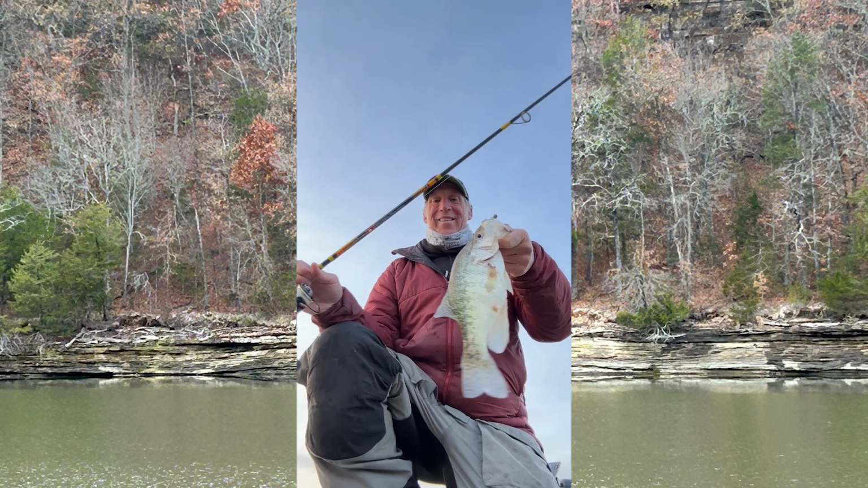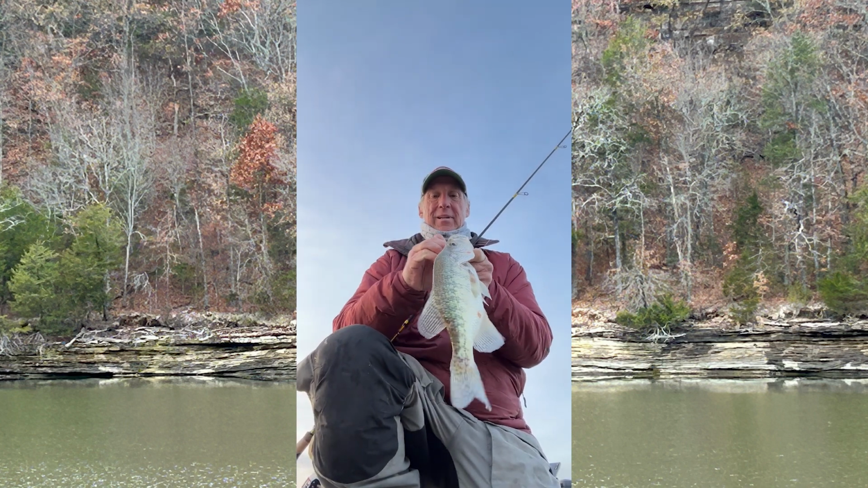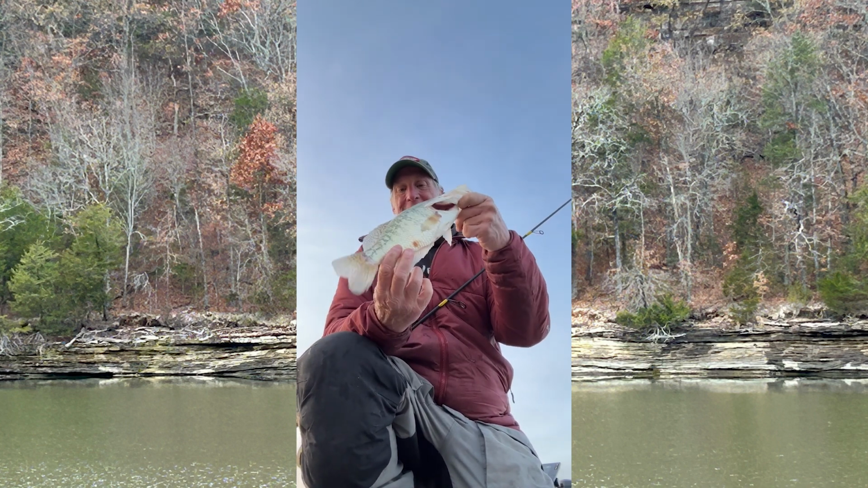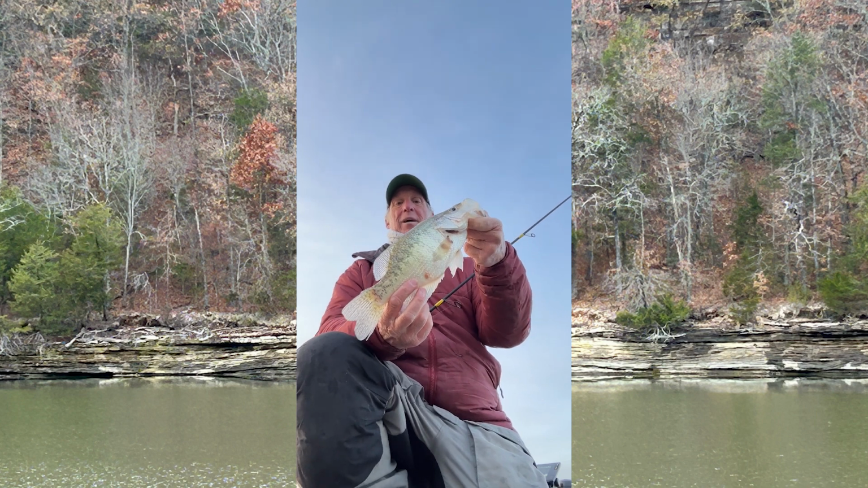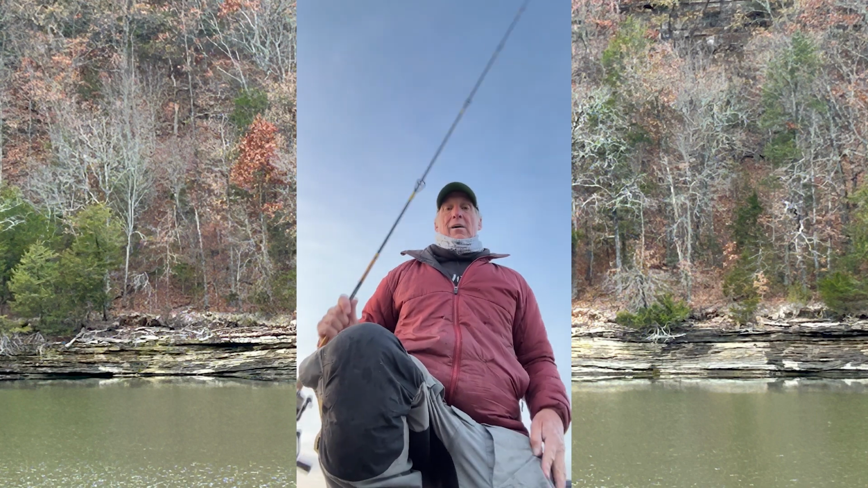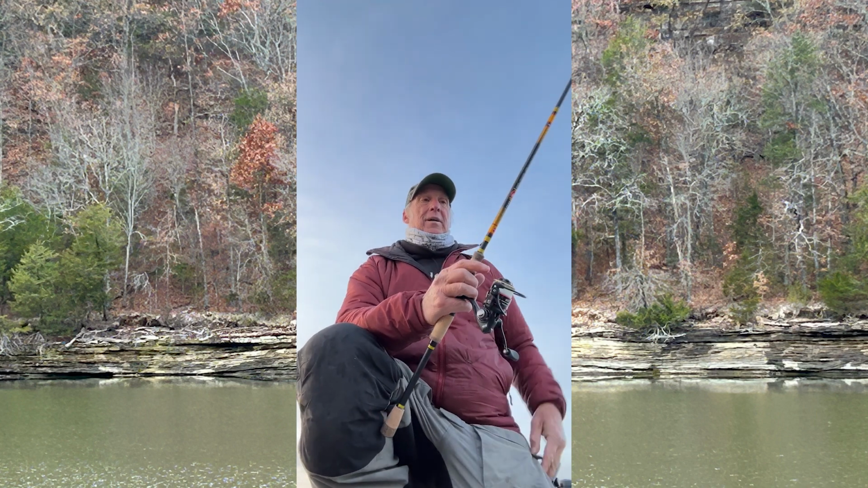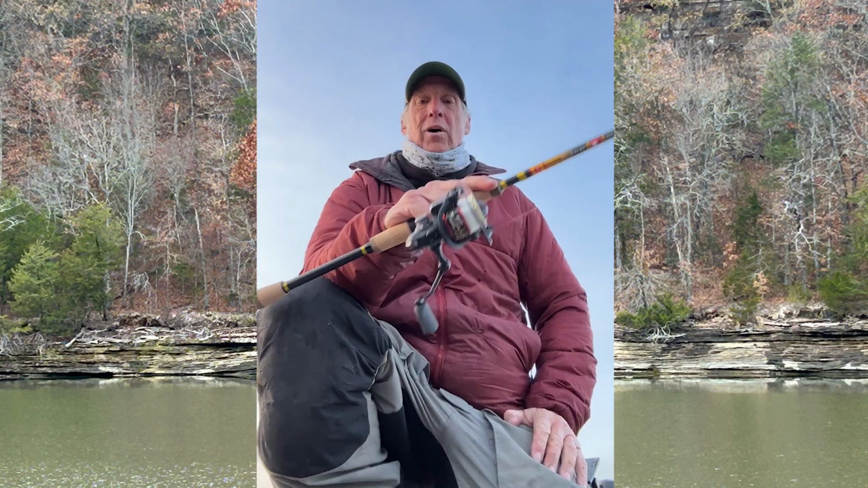What a way to end the day. Yeah, that's right, with another nice one. Got him on a little scope-eye shad right there. Look at that. I'd take a whole bunch of those. 15 would be good. But anyway, caught them all out roaming, and was throwing the Godwin crappie cast combo right there. So what can I say?